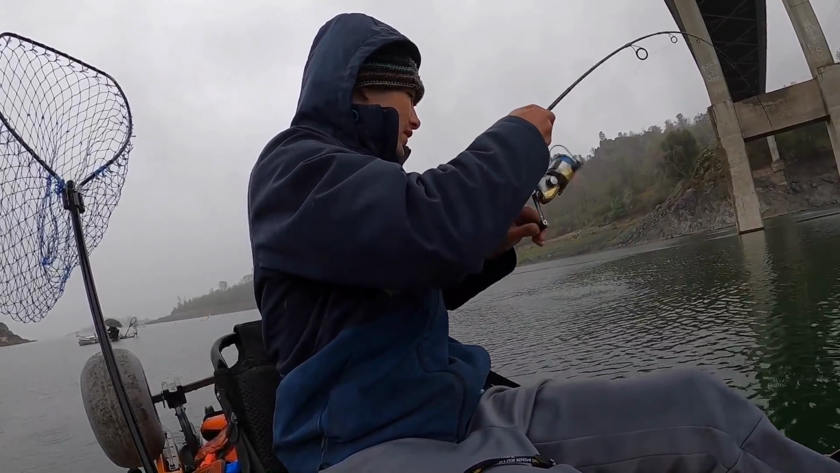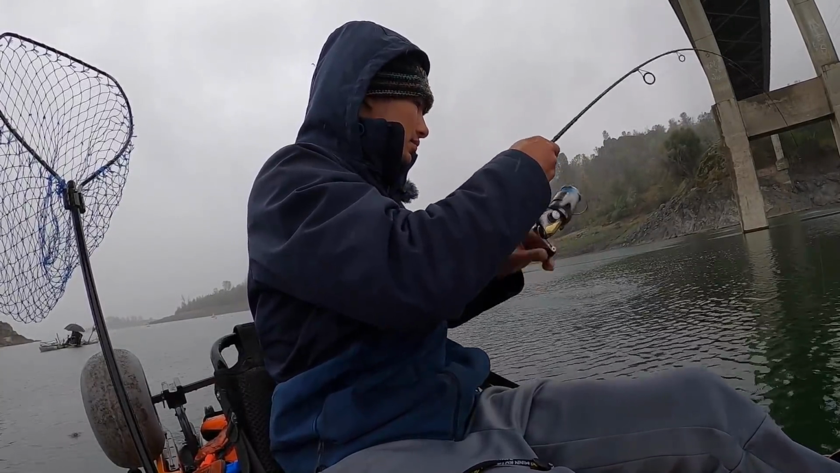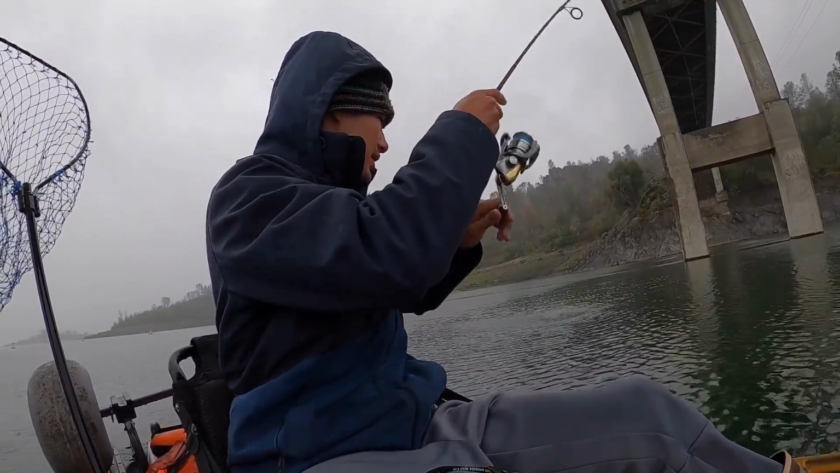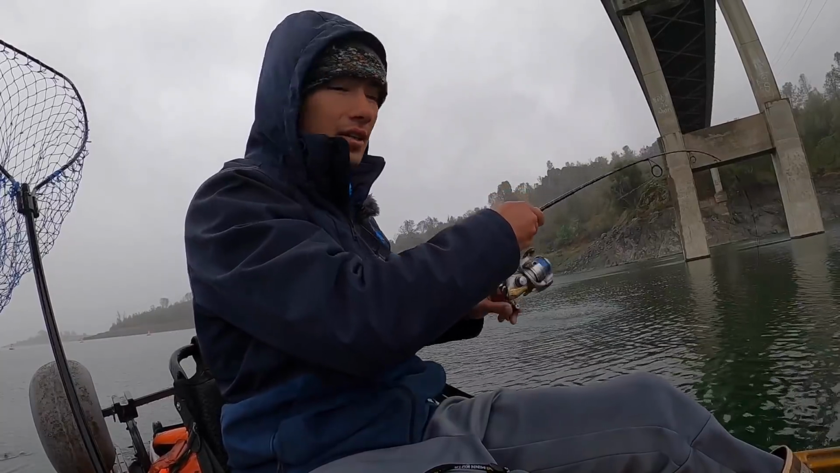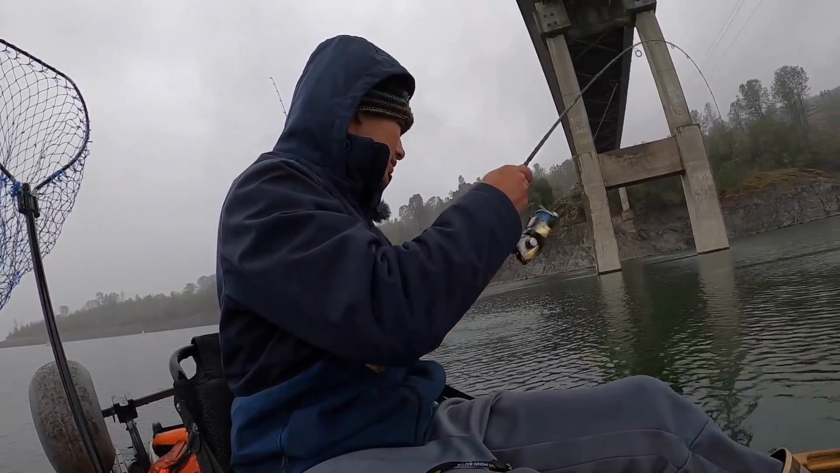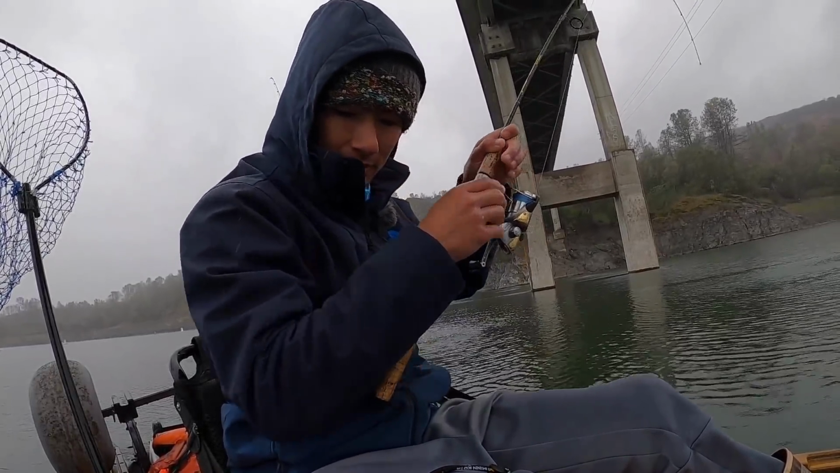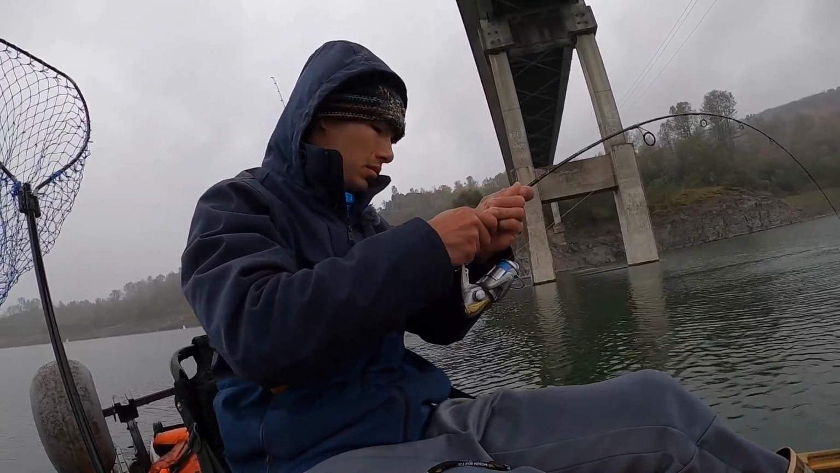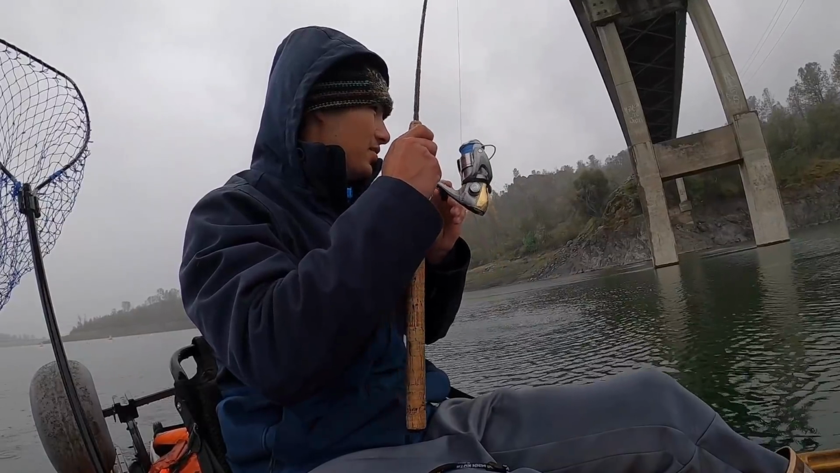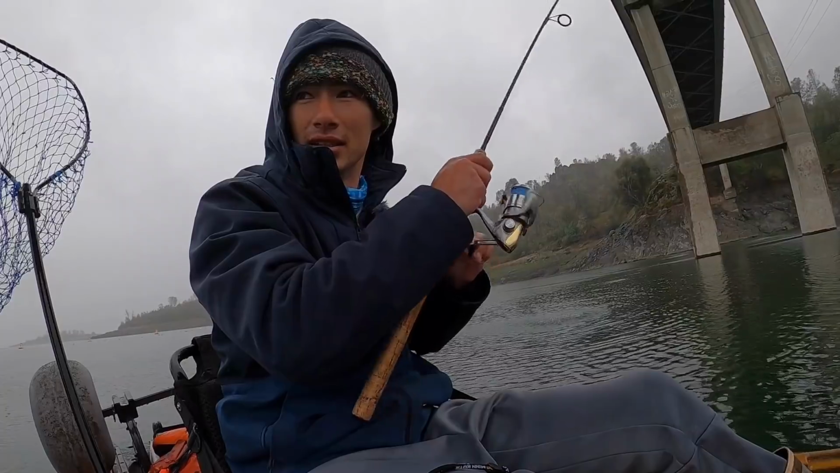Got him. Fish on. Got him. Guys, the rain's coming down pretty good now, so I'm not sure how good this audio is going to be, but we're tucked underneath some cover here. And I got him. Oh, okay. Oh, that was a good run. Didn't like that, I guess.